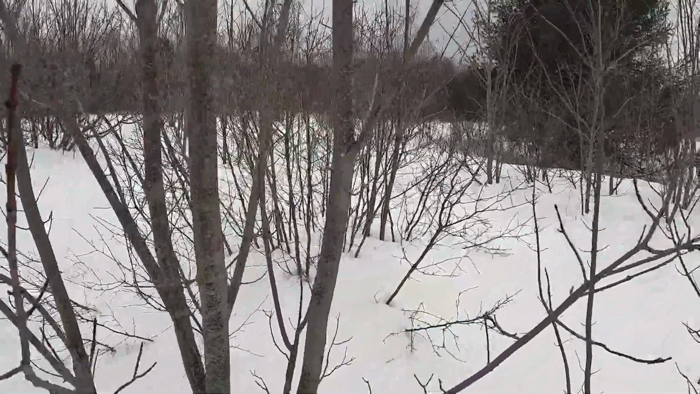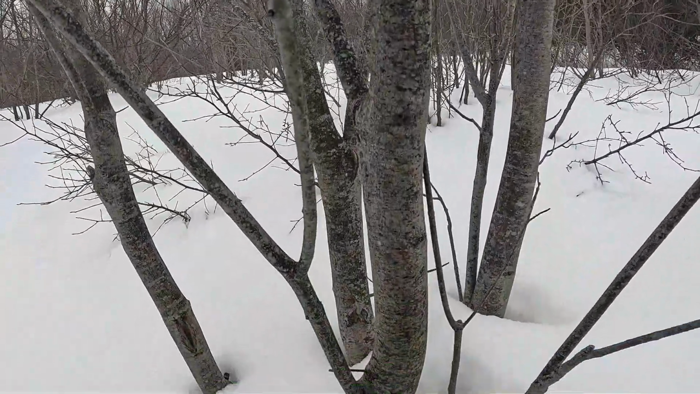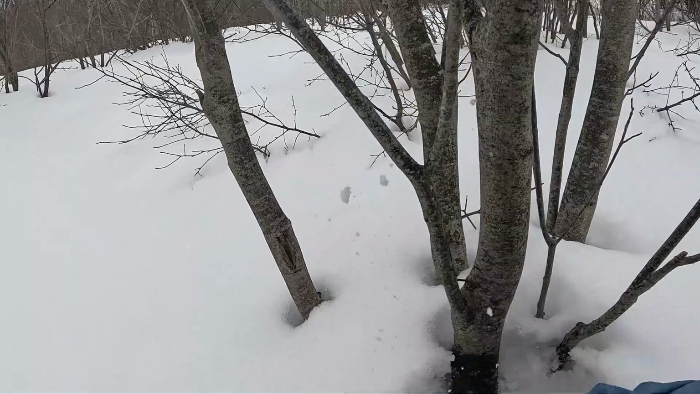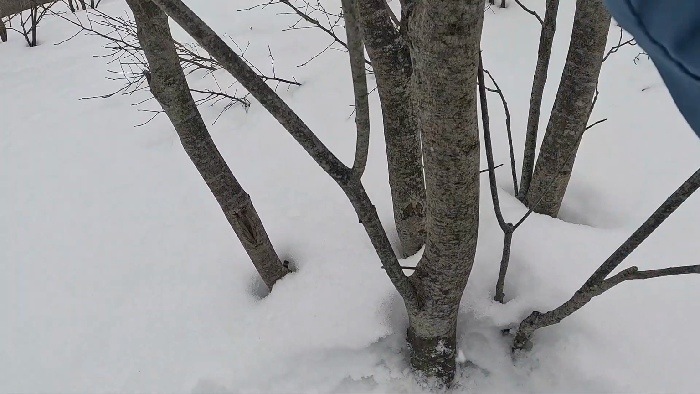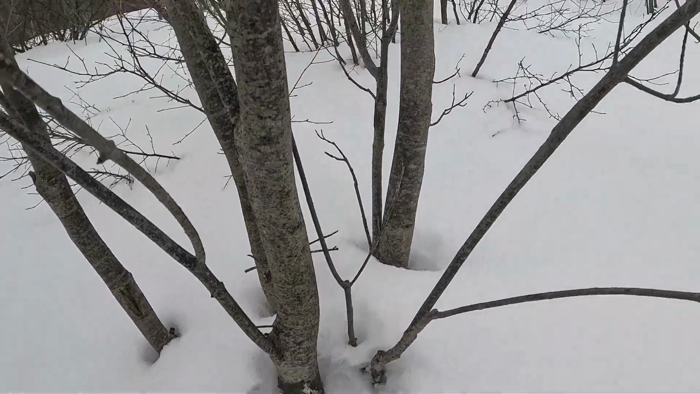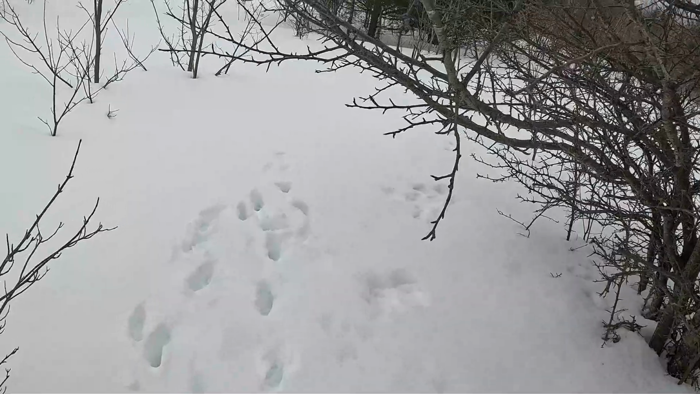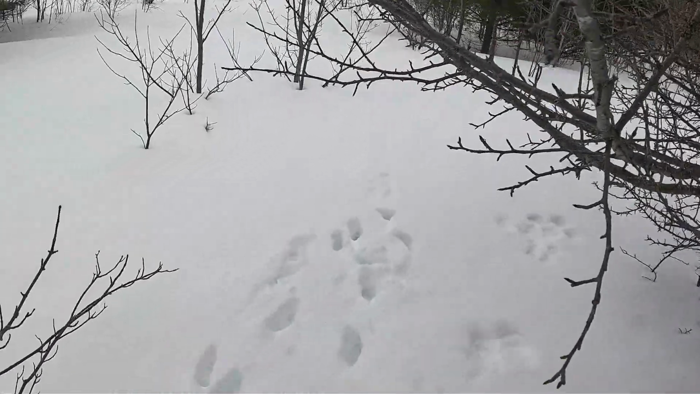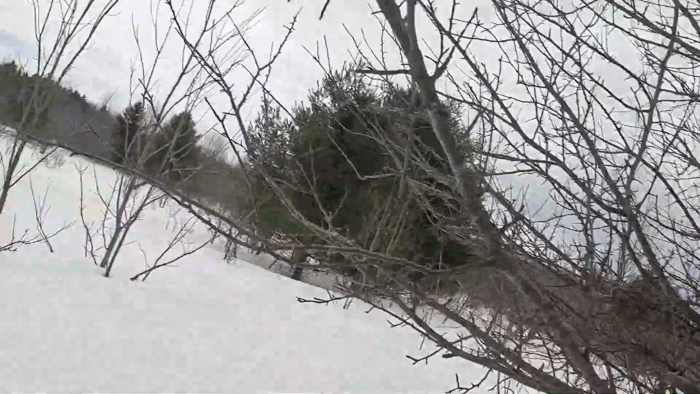Now, the problem with collecting trail cam footage this time of year is it's buried in snow, some of them. A lot of them. Because they're supposed to be about 2.5, 3 feet off the ground, and we get more snow than that. Normally I can walk easily underneath this, and right now I have to bend way down. There's another apple tree.